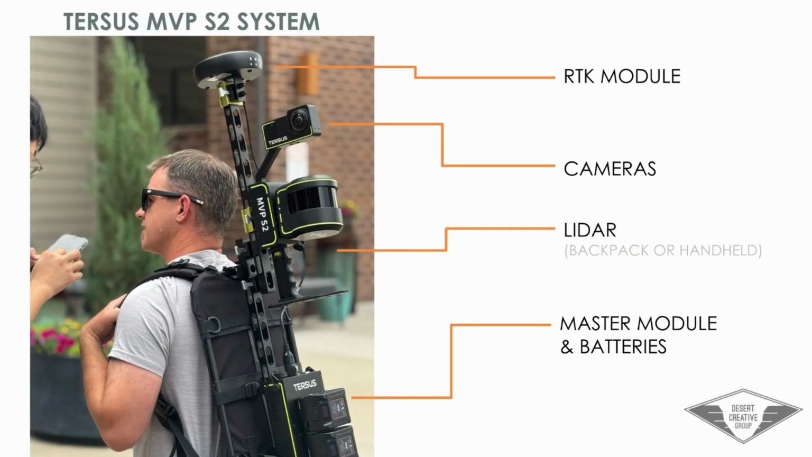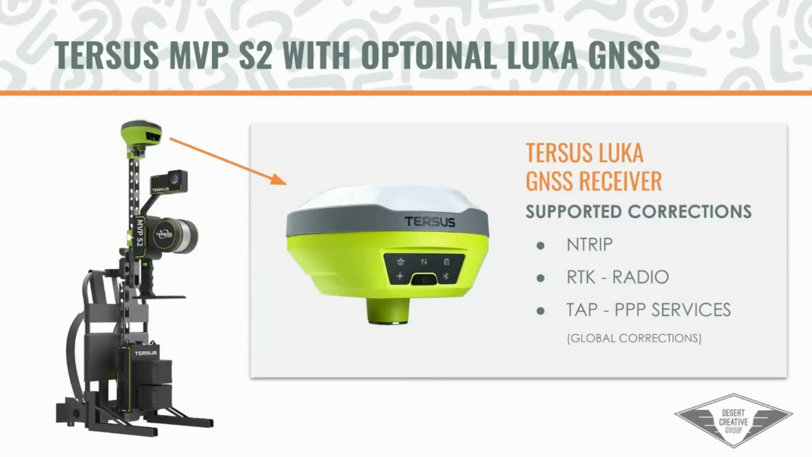So with that being said, you can also swap out the antenna that's included with it and utilize something like the Tersus Luca GNSS receiver. The value is that this unit does support N-trip, just like the one that's included with it. However, if you are working in an area where N-trip is unavailable, you could set up your own base station and broadcast corrections via radio, or you could utilize Tersus's PPP service, and get real-time survey grade level accuracy anywhere you have a clear view to the southern sky. That is a subscription for that service. And the beautiful part, though, is that you can really get real-time corrections anywhere that can be used in conjunction with the SLAM algorithm.